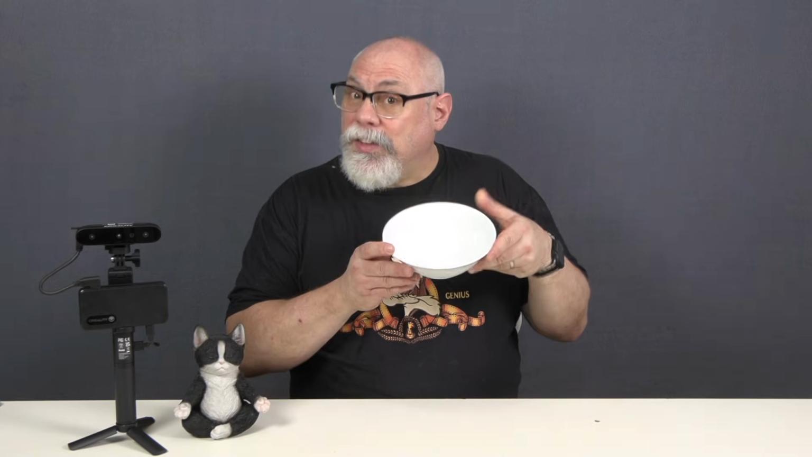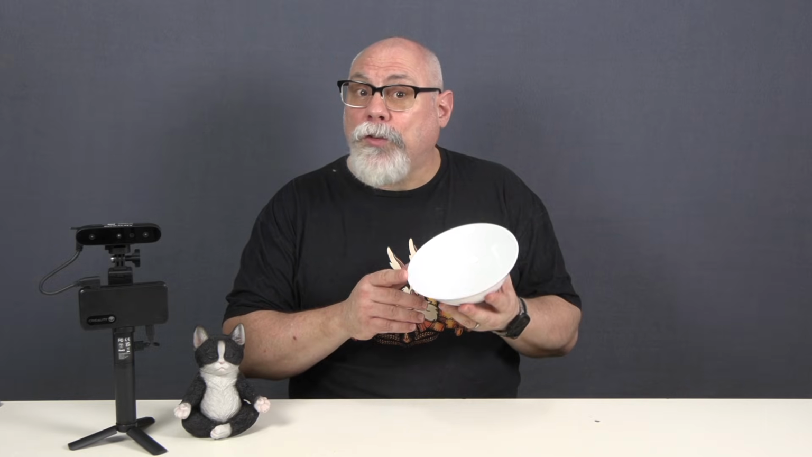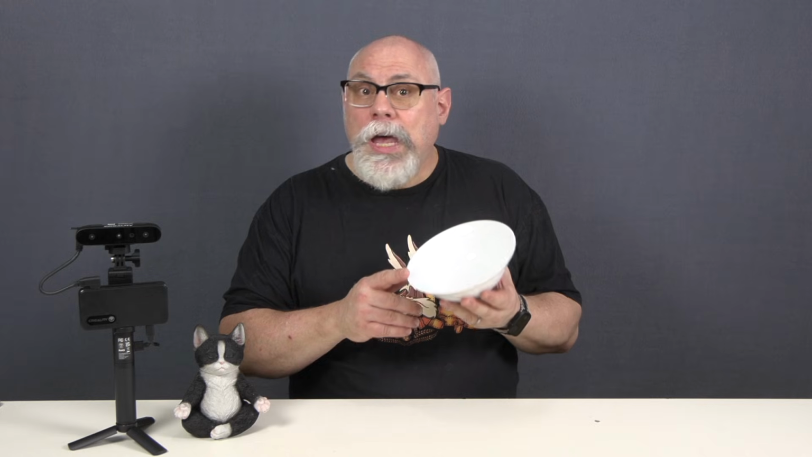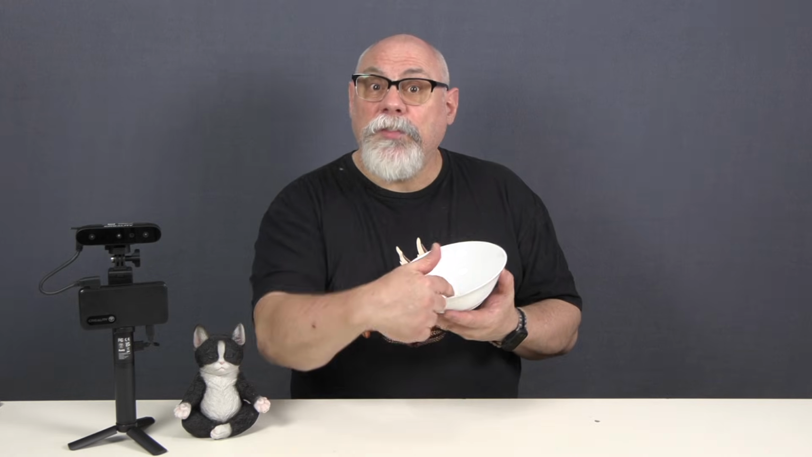But what if I wanted to scan a bowl like this? The software is really going to struggle because the geometry is so smooth and symmetrical. It won't be able to figure out if I'm scanning this part of the object or this part.